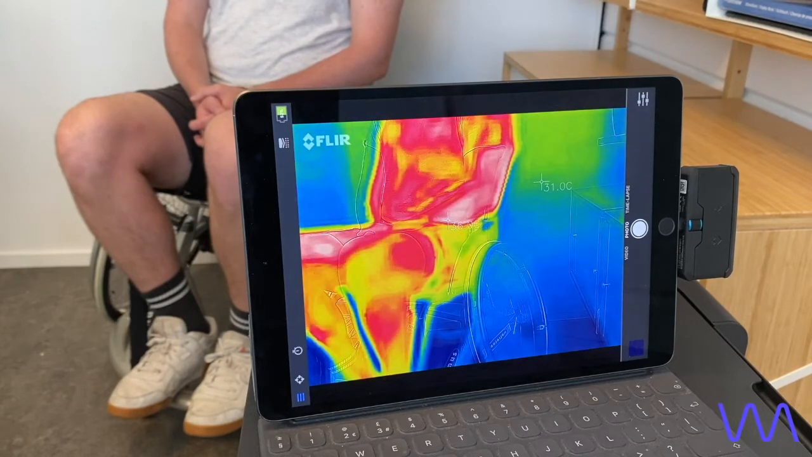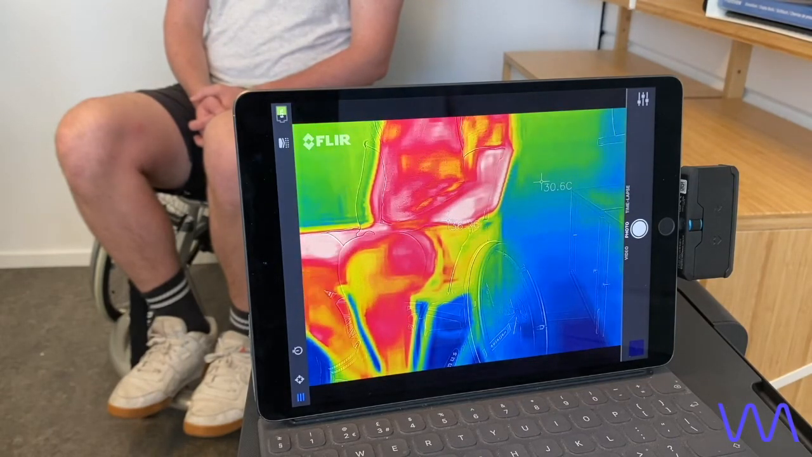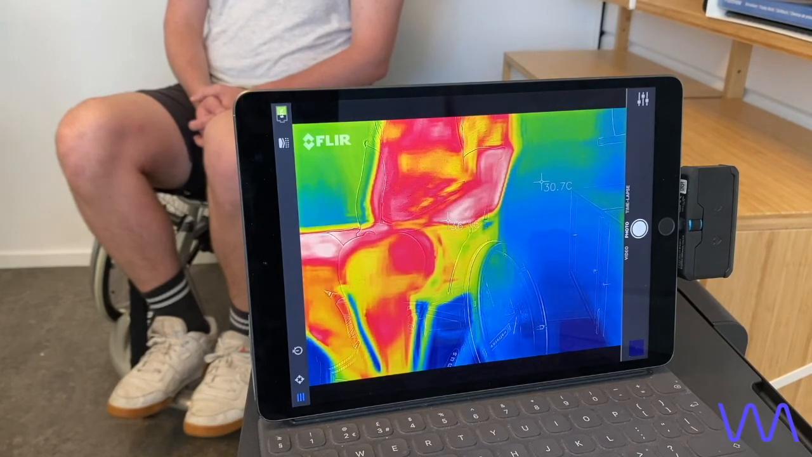So we're now going to wait about 10 minutes. You get a result after 3 minutes as well, but I just want to show you a bigger result, because obviously the longer, the more effect it has until it stabilizes. So we're now just going to wait 10 minutes and then do another temperature check.